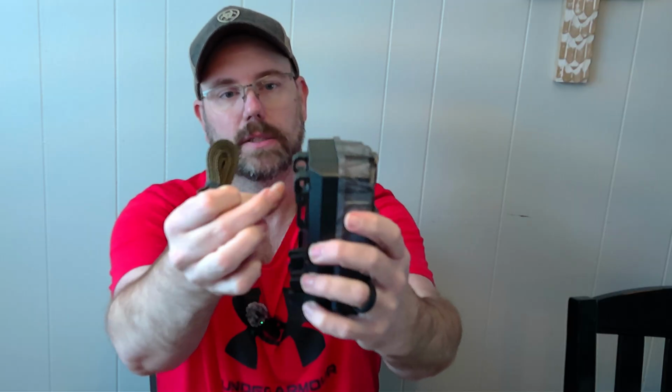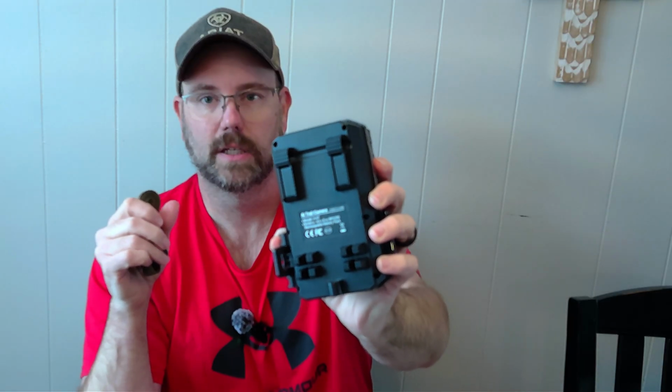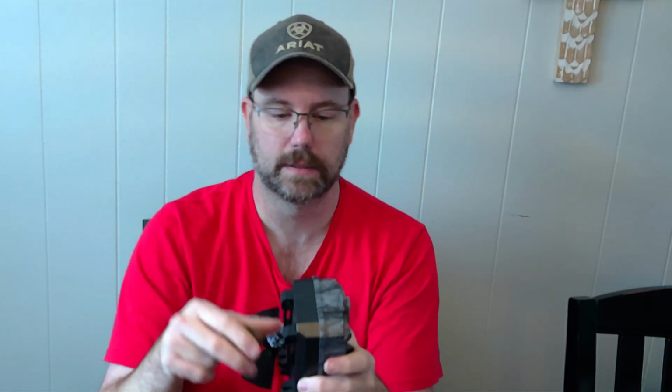But here's your strap. If you want to hook it to the tree, you have little slots here. There's a couple different mounting options from what it looks like, but I know with my cameras, I just use the strap, pull it tight to the tree, and that's all I ever use. But let's continue looking. I do like the strap.